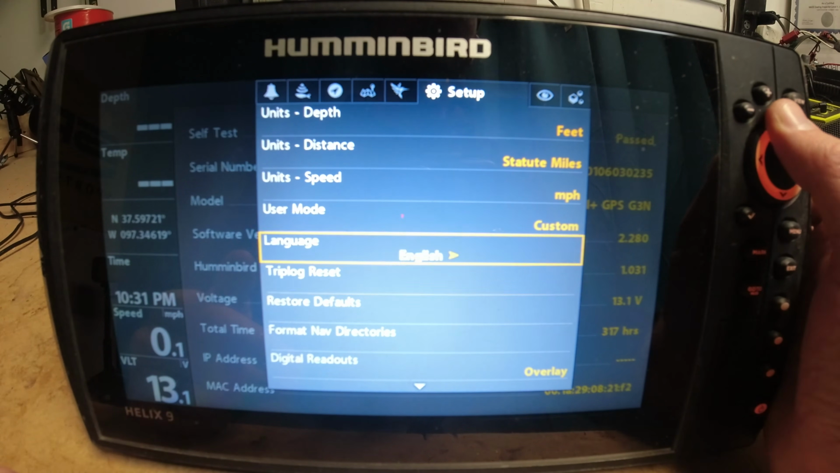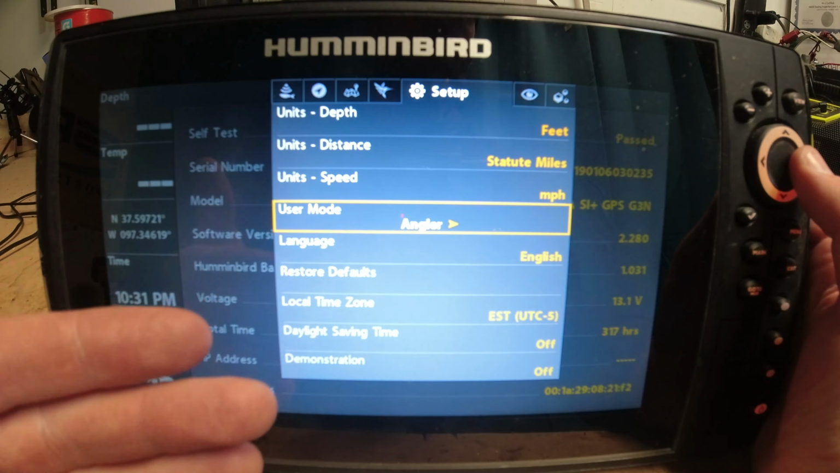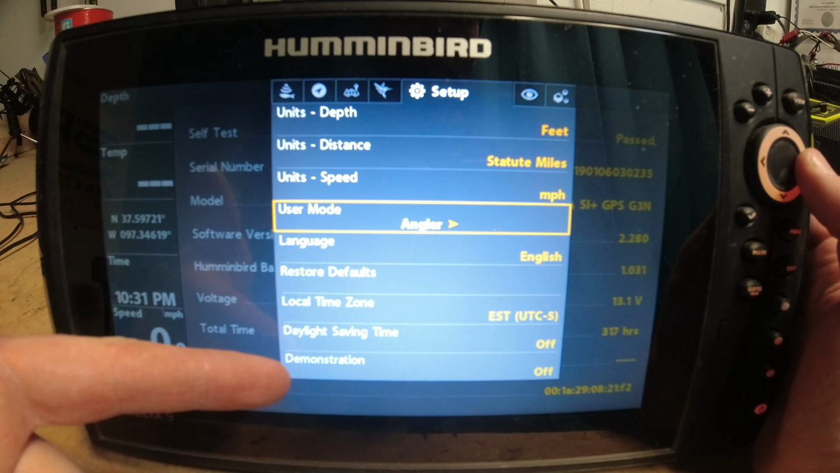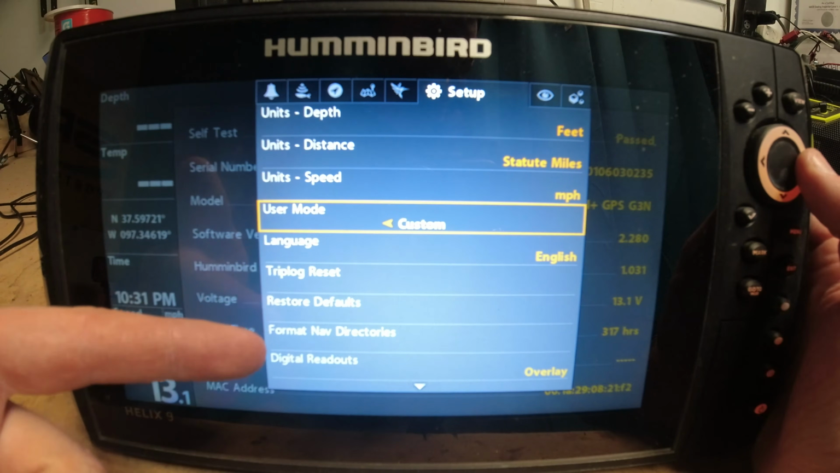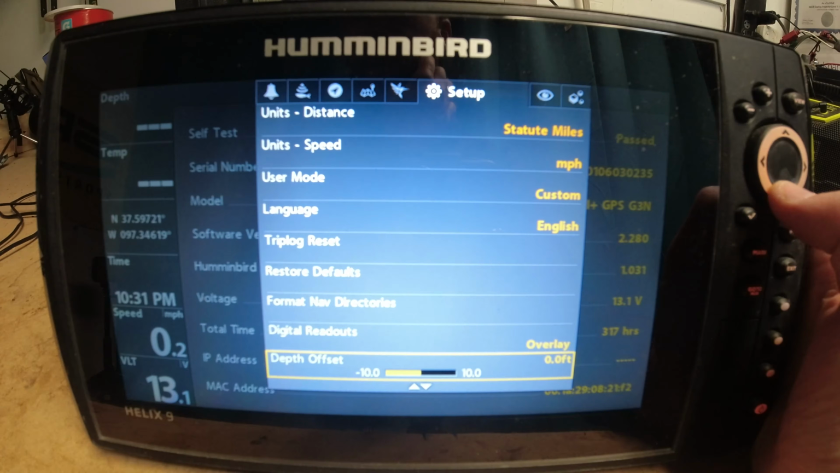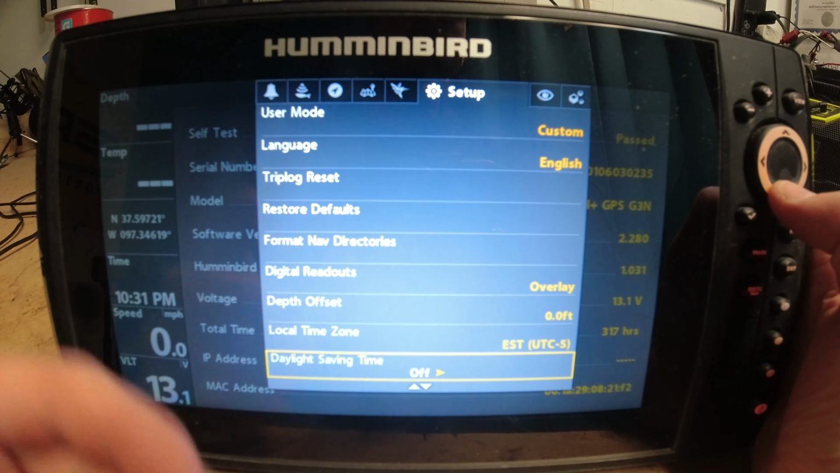I did skip over this user mode. As you can see, I'm in custom right now. You do also have angler mode, and I don't know if you can tell, but this is the last option I have when I'm in angler mode. And if I switch over to custom, you can see that I have more options even on this screen here. And that is essentially what custom mode is going to do.